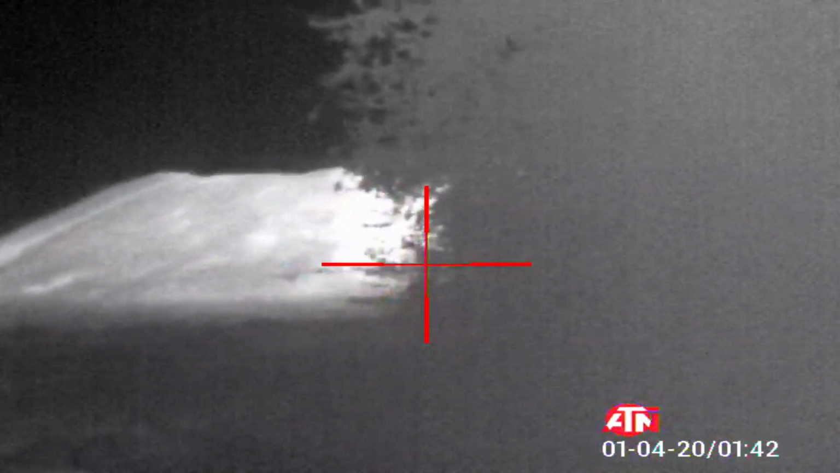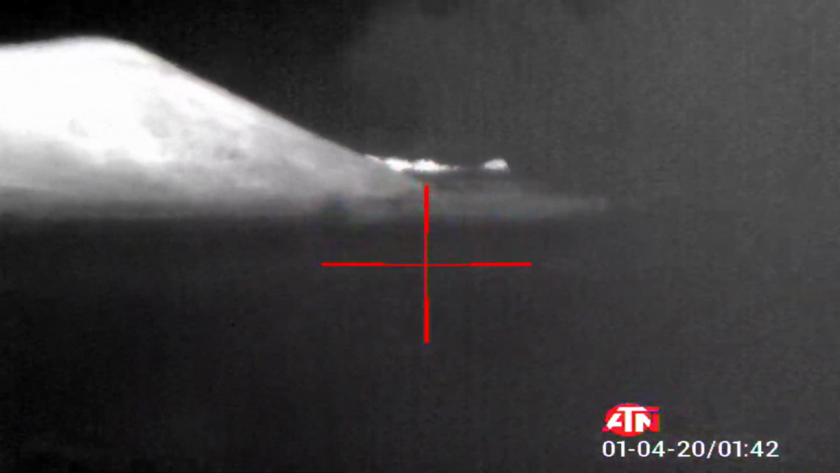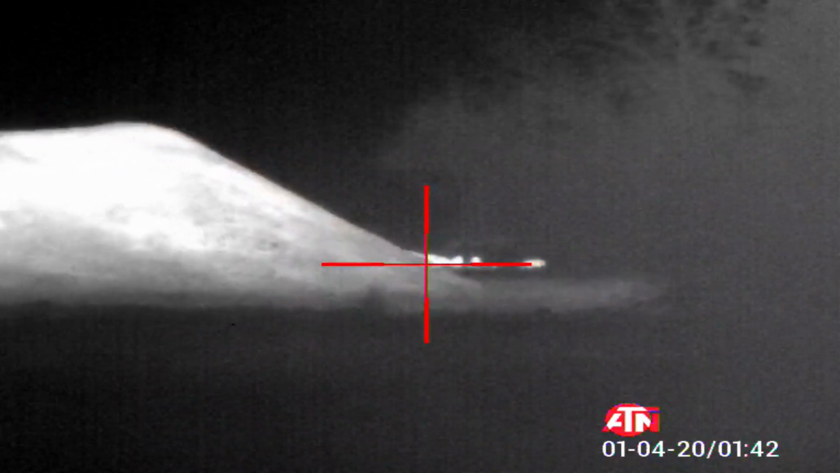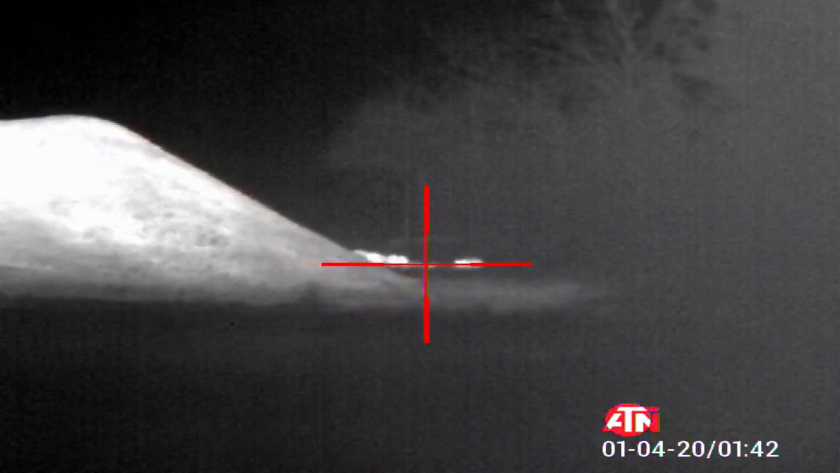Right now, it's a big compost heap, a huge compost heap. This is farmland, so they're all over. I see them poking their heads out through there. And lo and behold, there's the big group of hogs, but my truck is right behind them. So I walk basically in a circle, and my truck is right behind that group of hogs. So if I shoot at them, I'm probably going to shoot my truck.